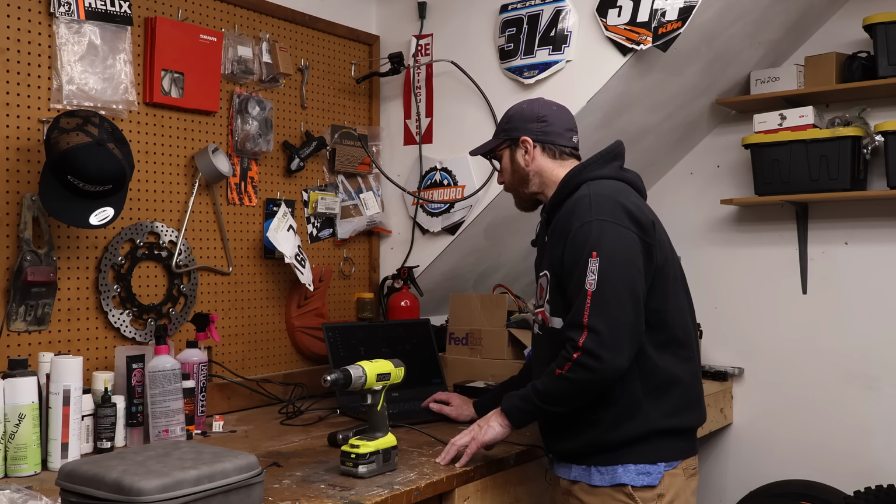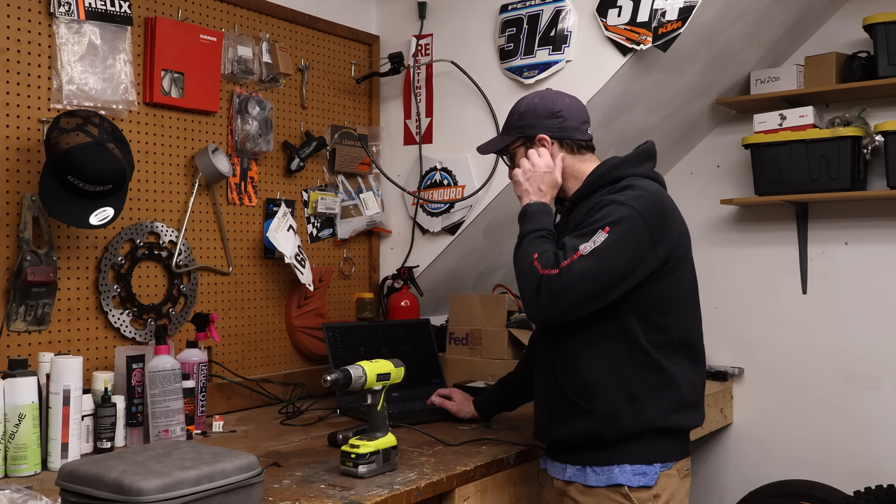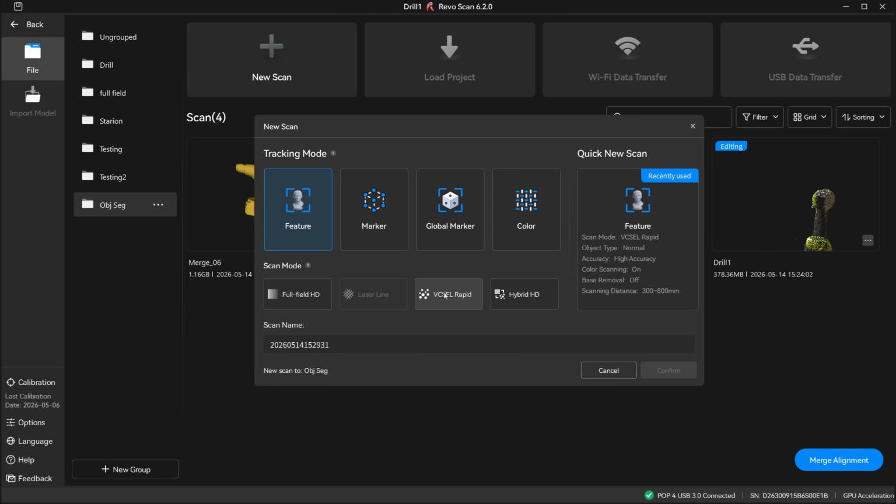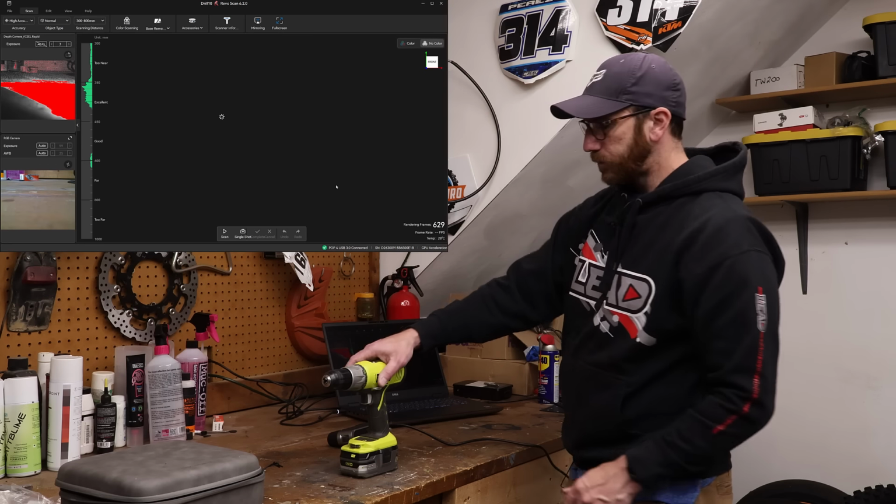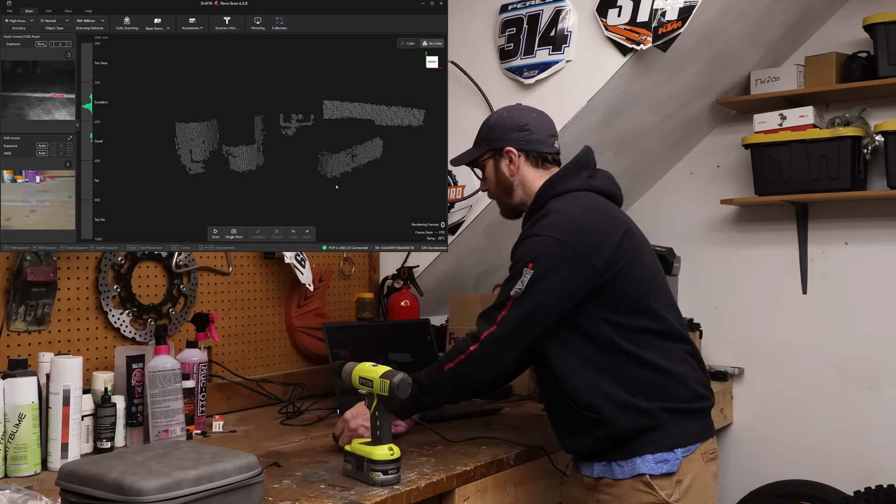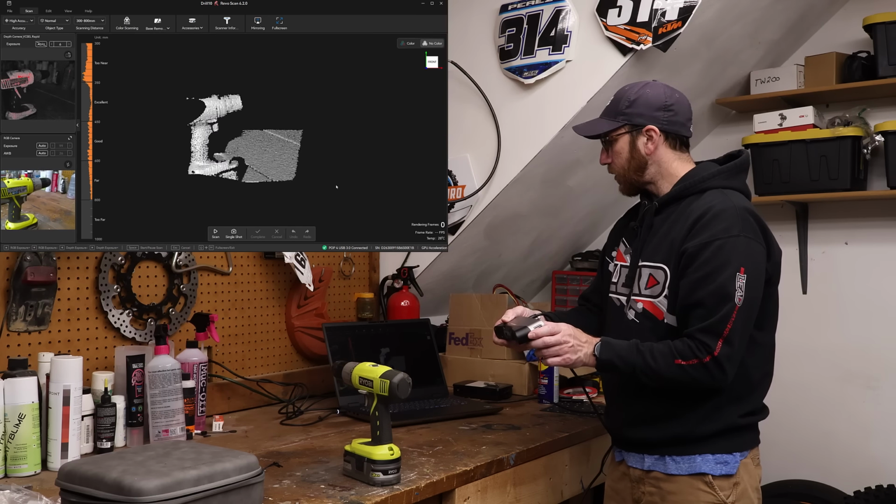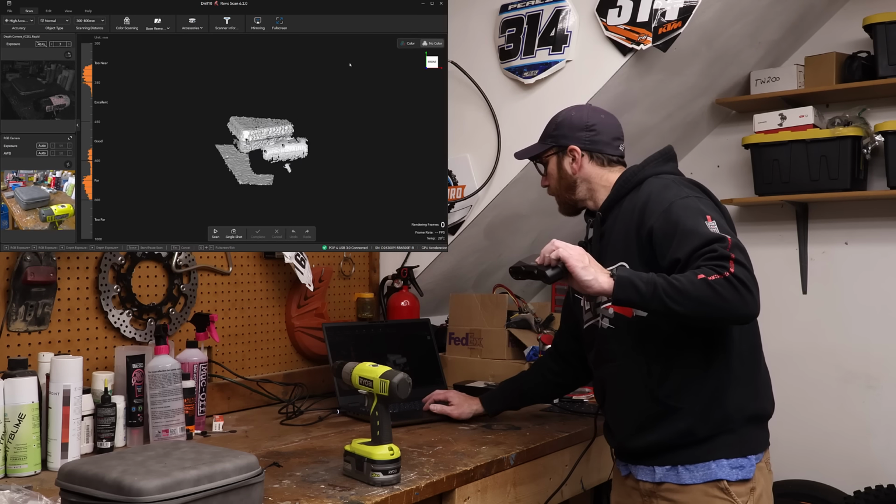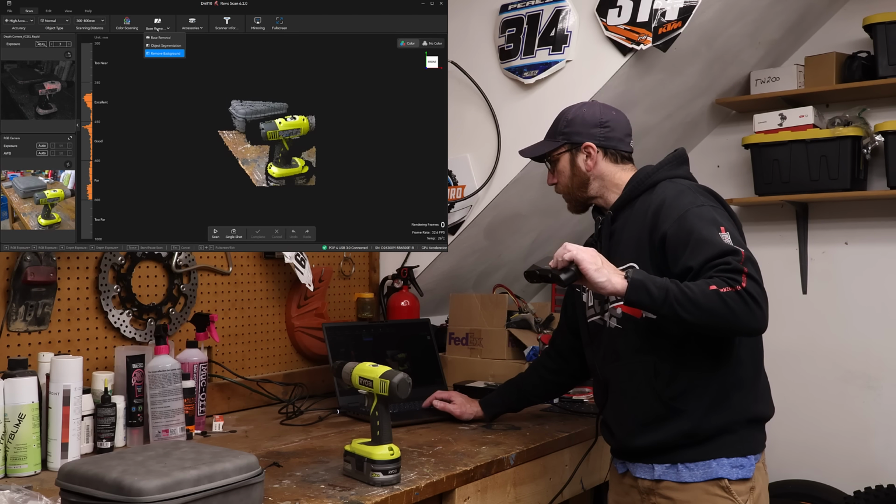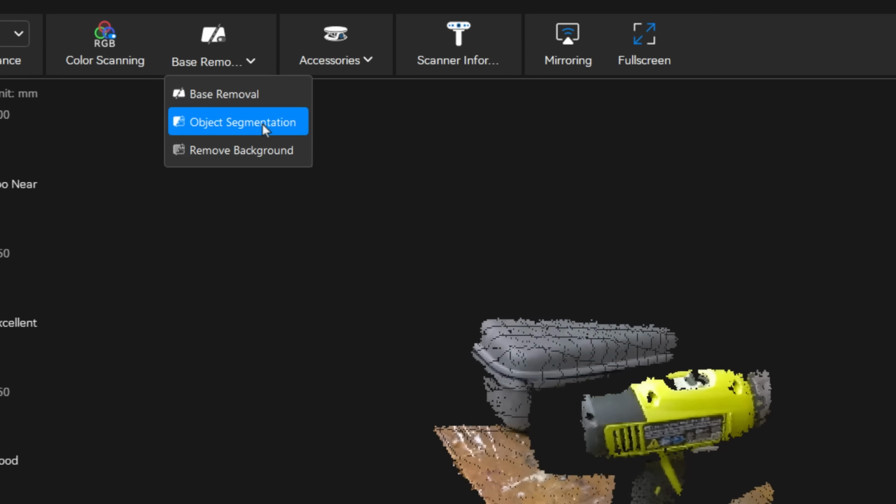So what we're going to be doing first is starting a scan. And so inside of the new scan, we're going to use feature tracking, we're going to use VCSEL mode, and I'm going to go ahead and just call this drill 10 and confirm. So I'm going to put this on the edge of my workbench here. And first I'm going to increase the exposure. And I'm going to do a color scan. So I'm going to capture color data. And then under the section where it says base removal, we're going to use object segmentation.